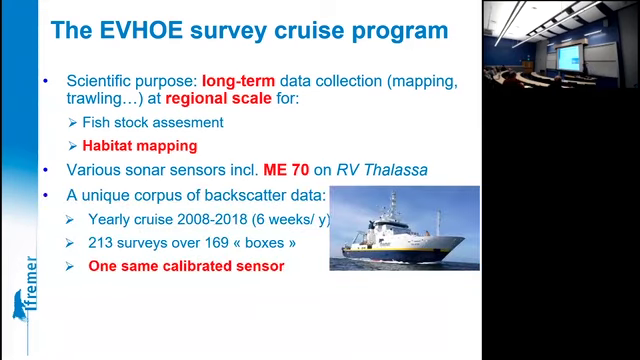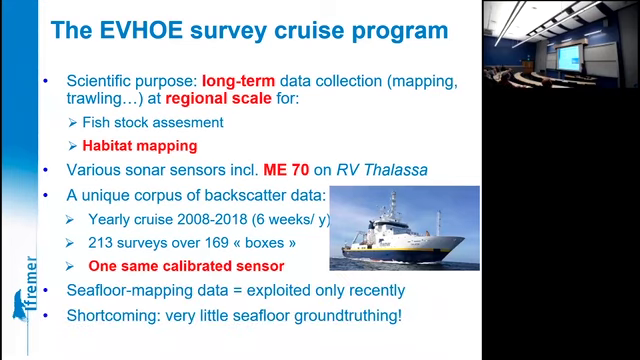This program has lasted for about 10 years now, and it's all on the same ship and with the same system. That's fantastic because, moreover, the system is calibrated. The seafloor mapping data have been kept carefully in Ifremer vaults for 10 years, and suddenly their owners discovered that maybe it could interest us to process them, and we said, yes, it should work.